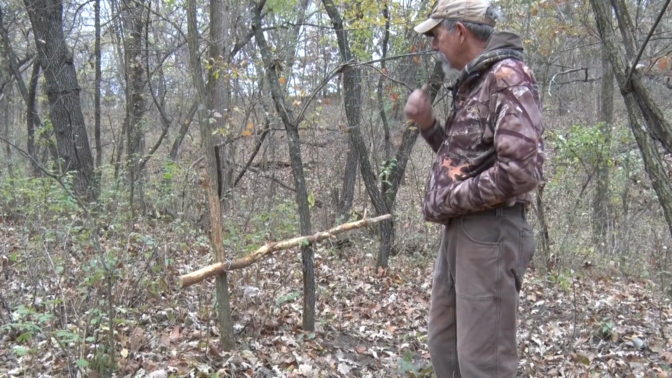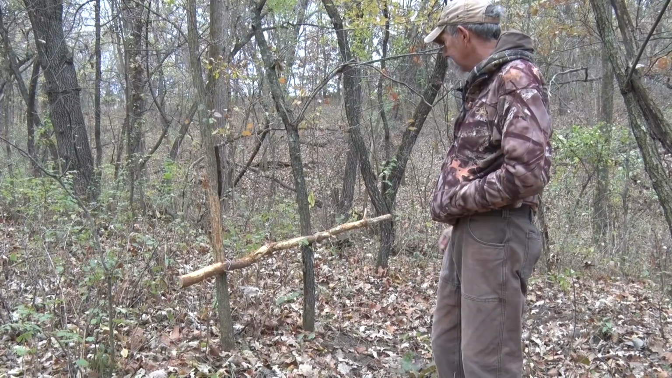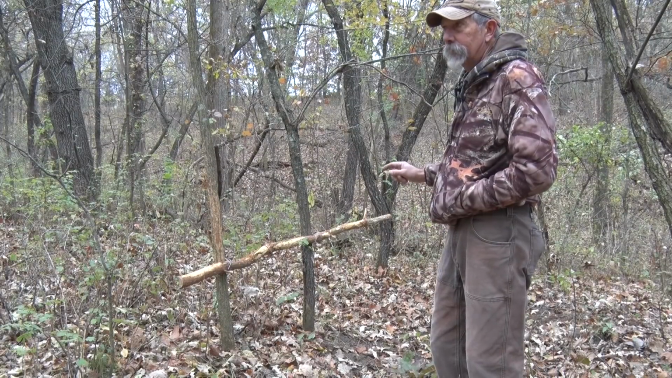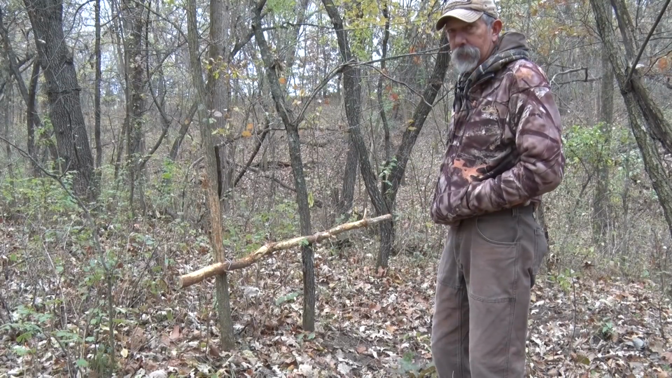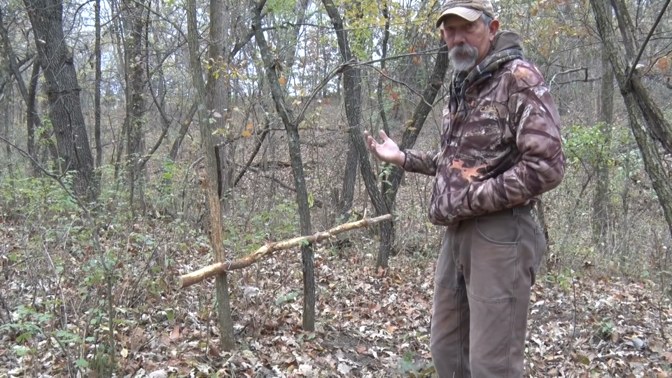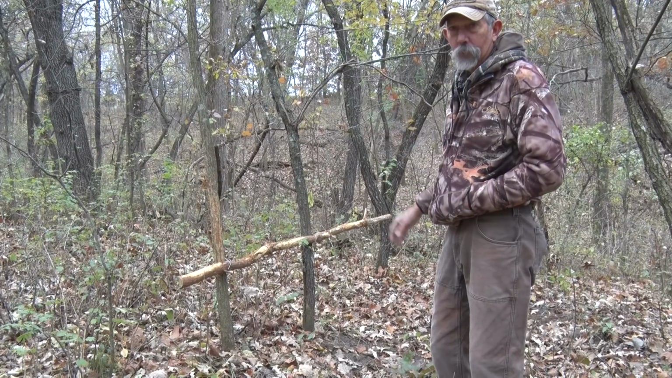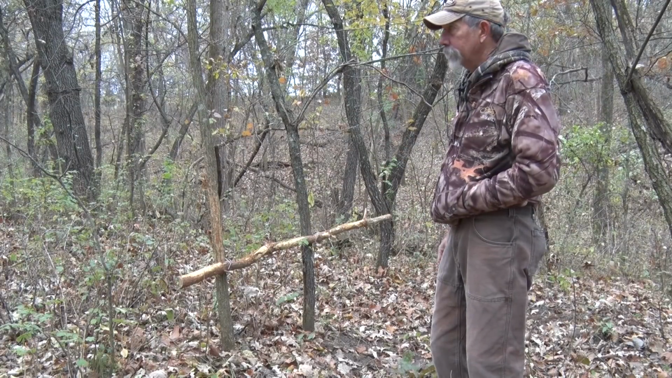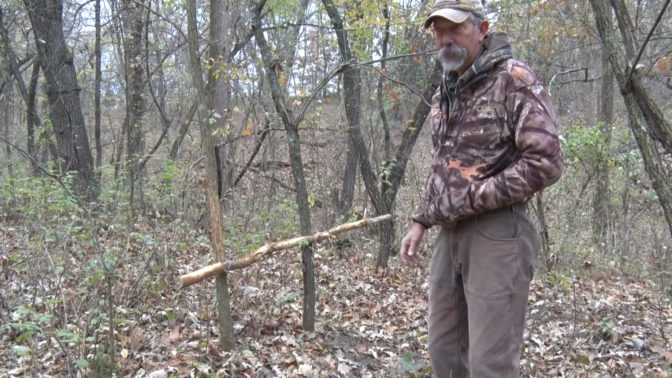But definitely would be interesting to see what's on here. But definitely these horizontal rubs are working on public ground. It's just the idea of anybody that comes through here can see it and see your setup, and more than welcome to hunt here too, I guess. So, you know, you live and learn. I hate putting up another camera.